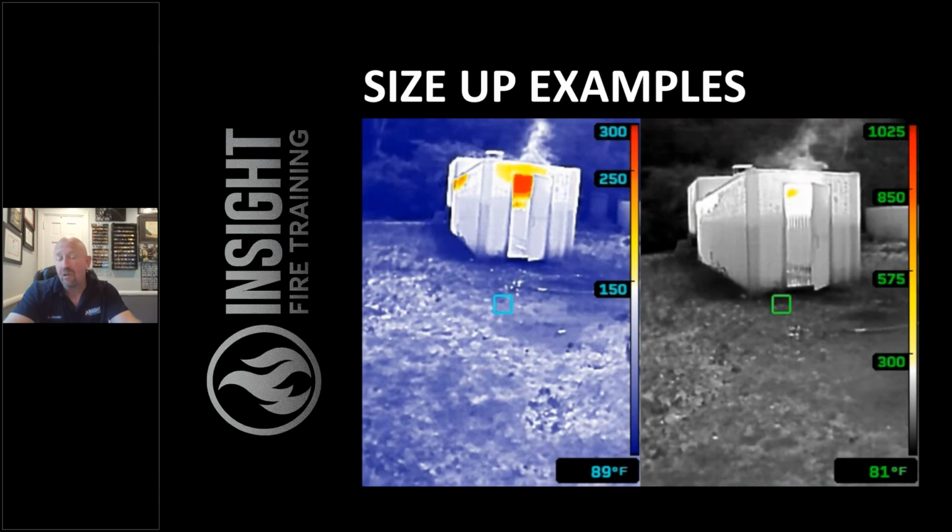And I've got to ask you a blunt, honest question. Which one of these images is going to initiate a response from the average firefighter who has no training in thermal imaging or didn't pay attention in class or clicked through the Target Solutions PowerPoint that your department sent out and that was the only training you received? I want to make things easier, smarter, and safer for firefighters. I would rather them err on the side of water application by flowing too much water than not flowing enough.